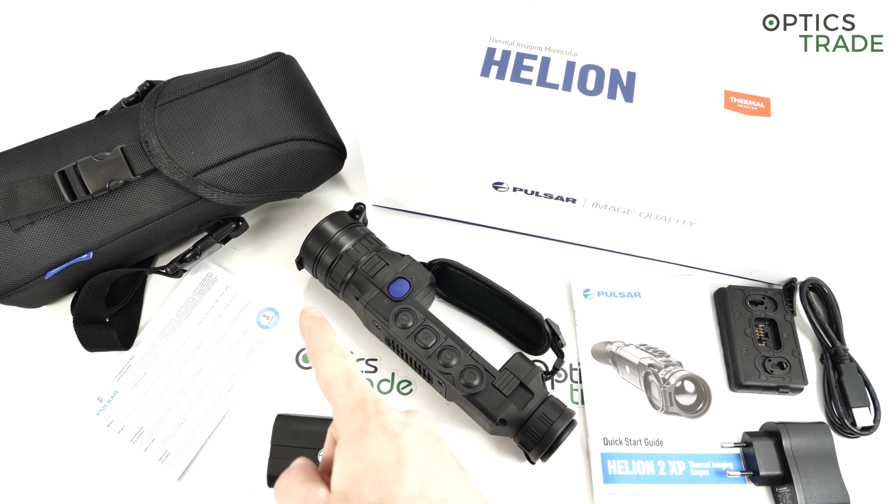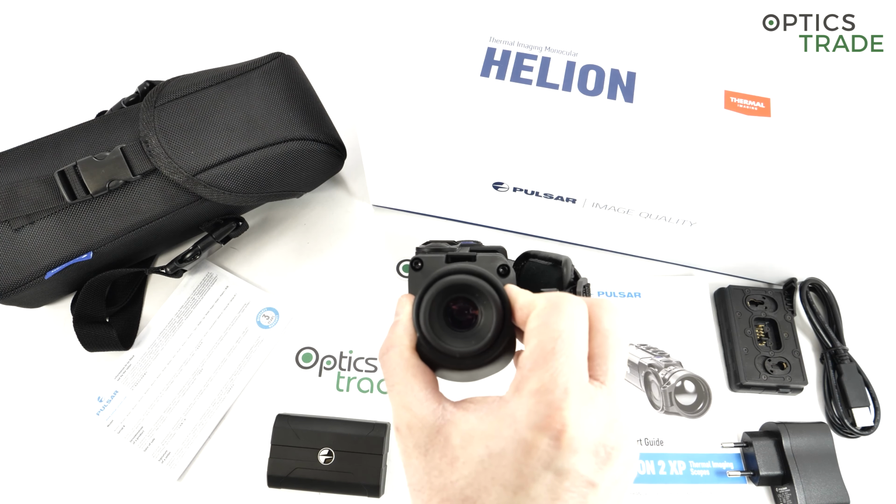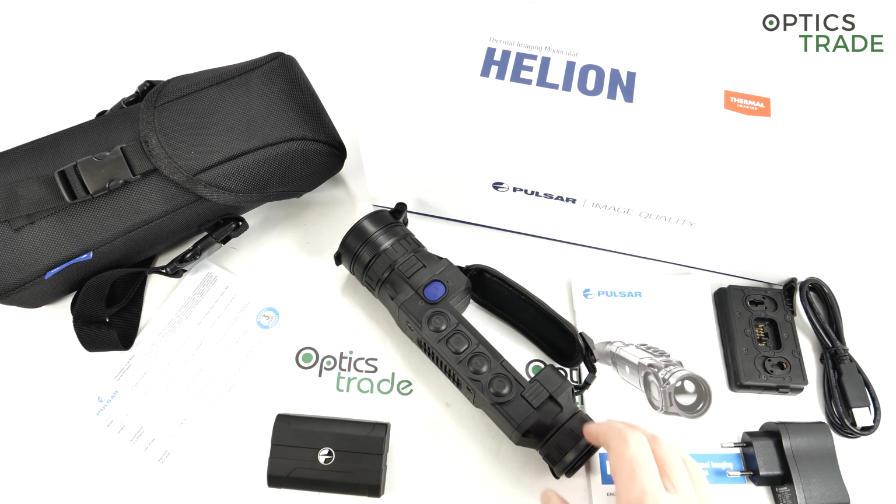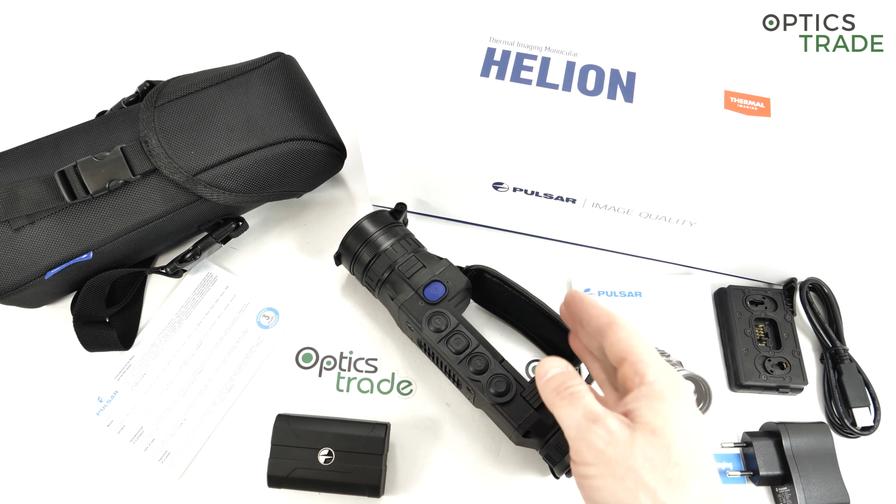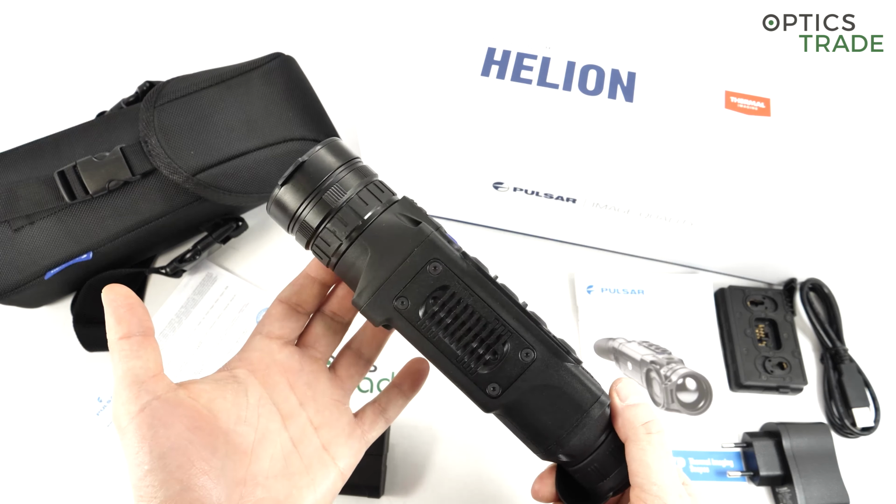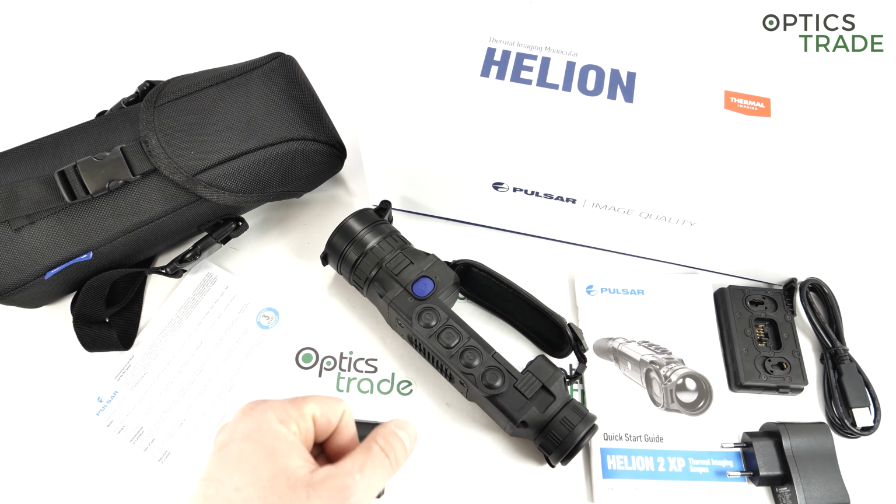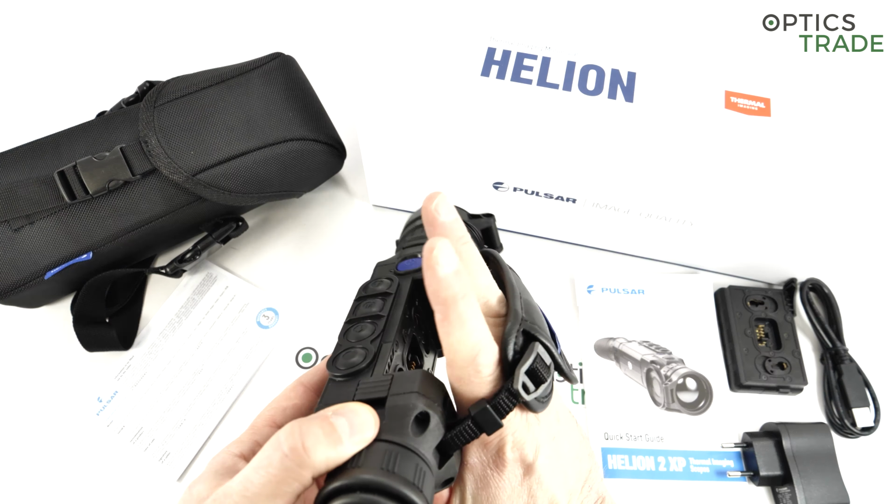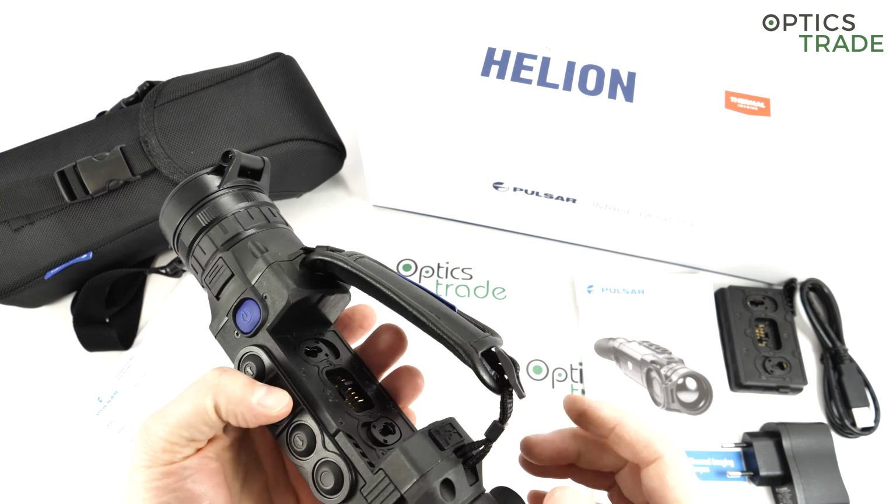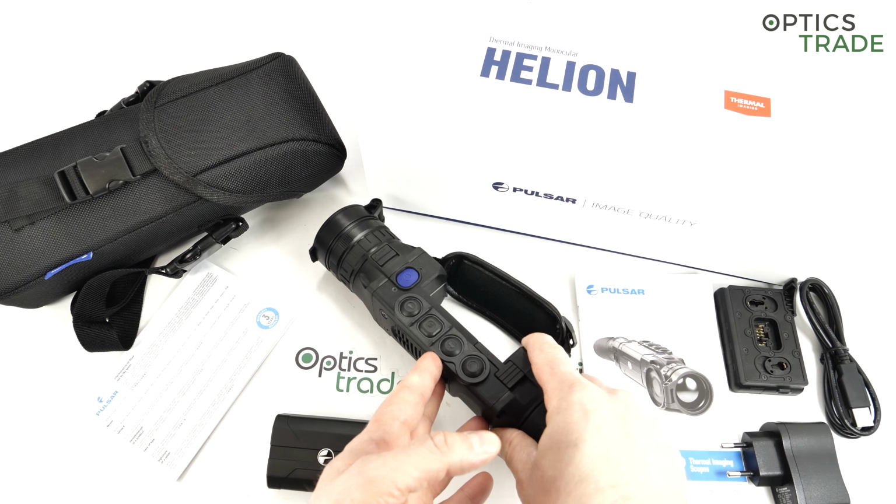The size is approximately 25 centimeters in length, and approximately 5 centimeters in height, and 5 centimeters in width, or 5.5 and 6. So it's almost rectangular. 500 grams of weight, so it's really light. To be honest, the size is not that small, but it is very light. And as standard it is meant for right-hand use. So left-hand use is not as practical. You're also not able to change this ribbon on the other side like you are with an Axion.